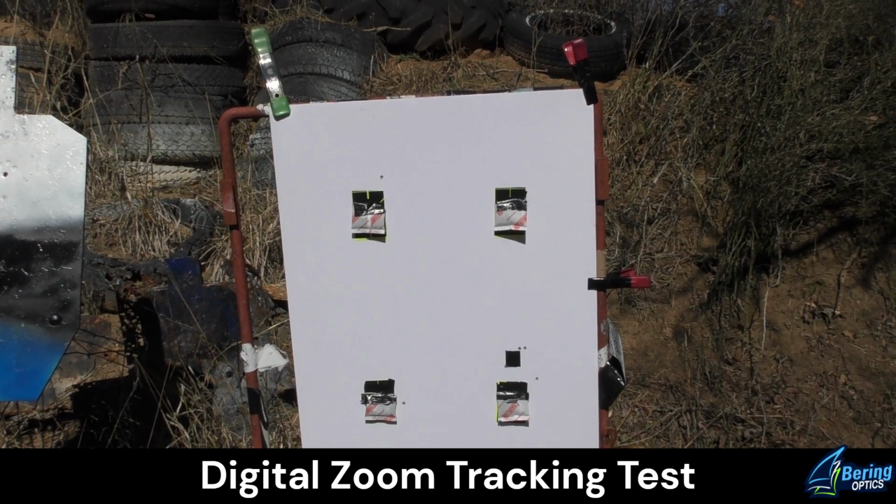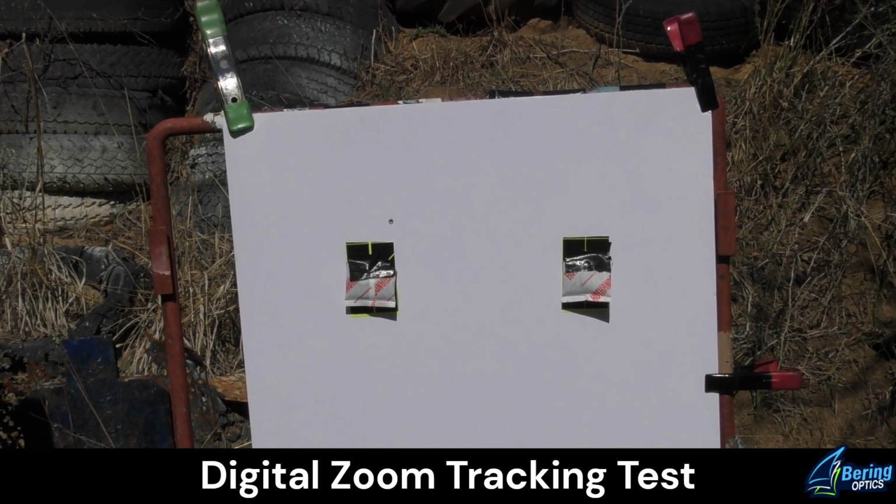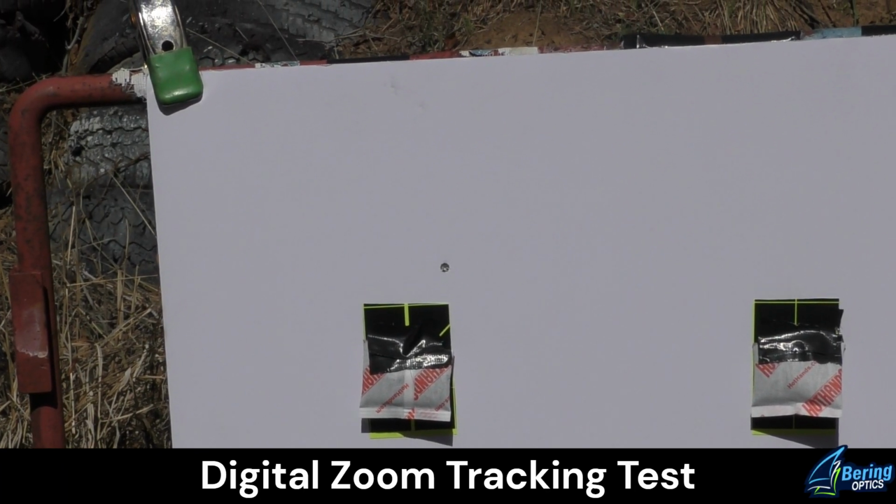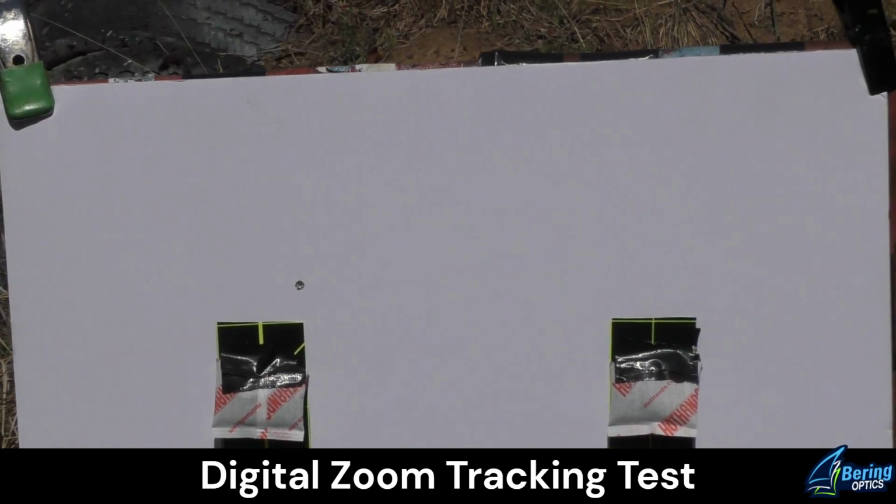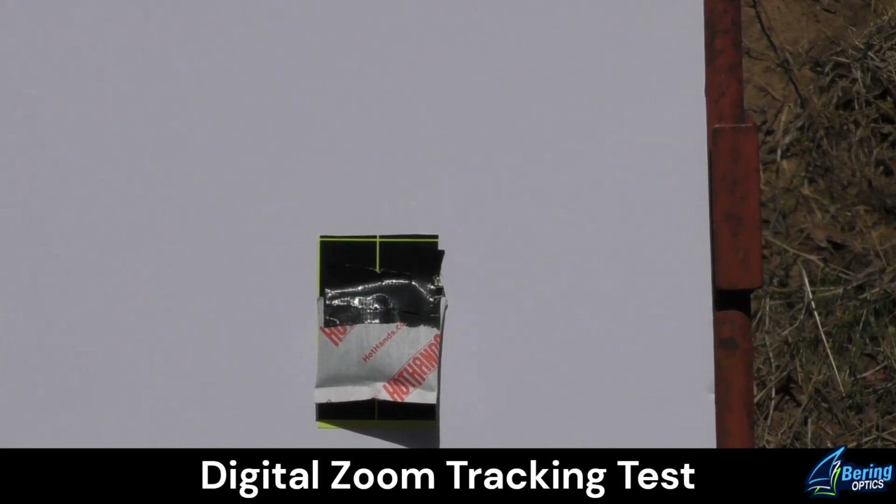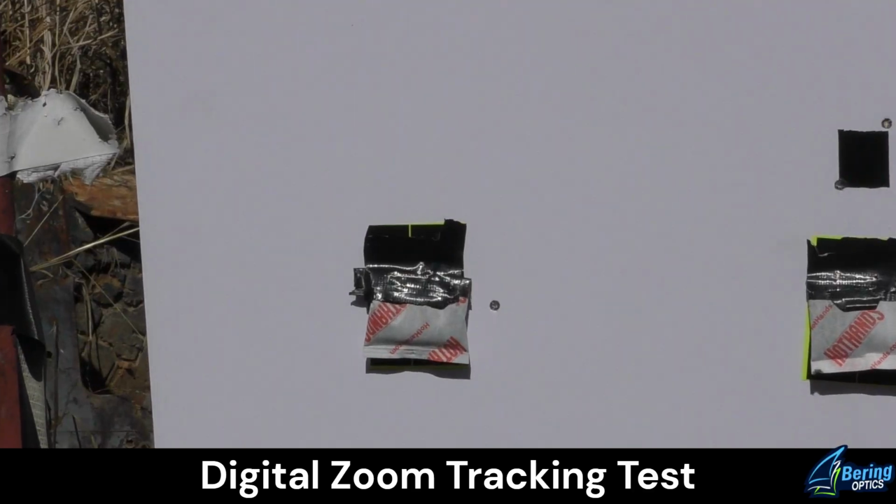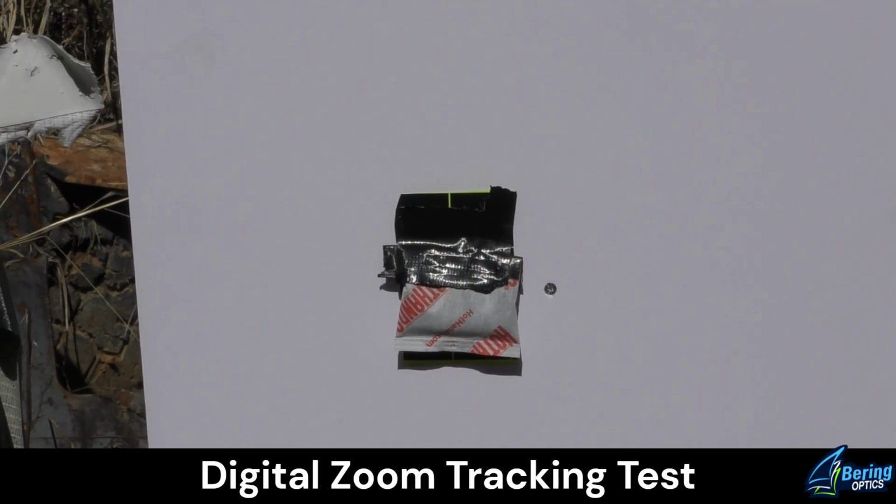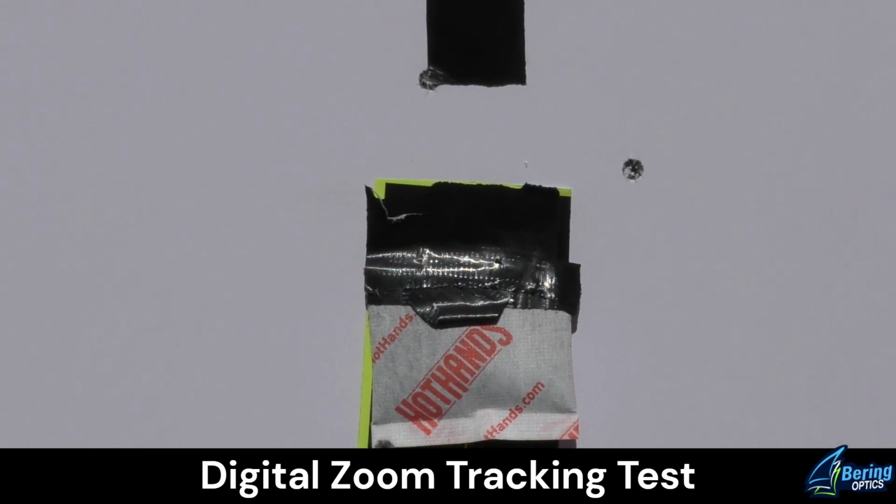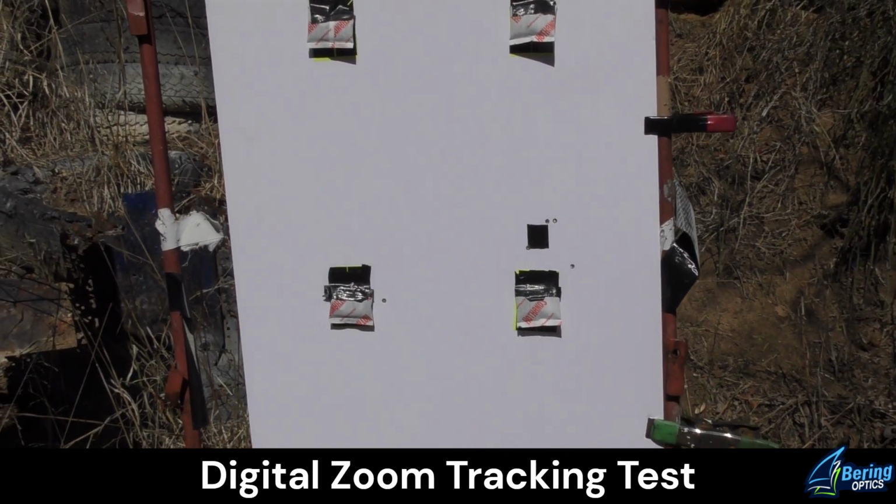Okay, so the point of that last exercise was to operate each zoom level and look for the same point of impact. So at native magnification, high about 2 inches, right about 1 inch. 2 times, high about 1 inch, right about 1 inch. It's right there on the edge in the black. 4 times, right about 2 inches. And 8 times was high right 2 inches. So, point of impact is tracking.